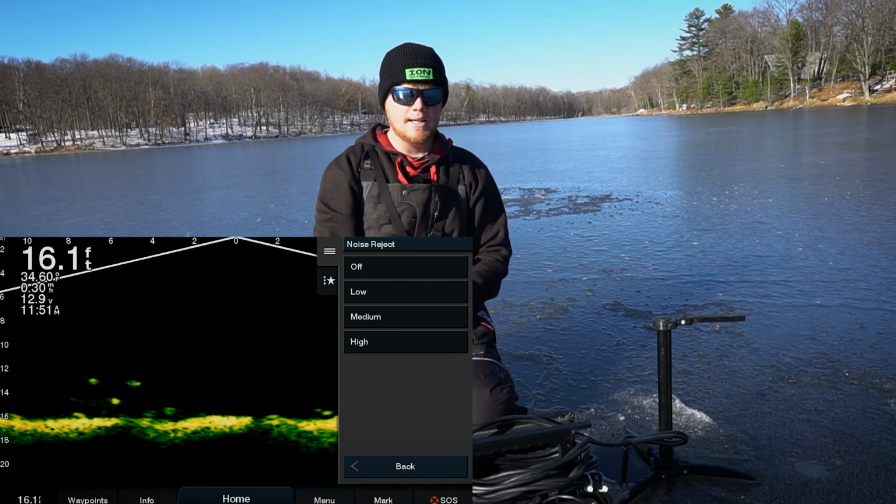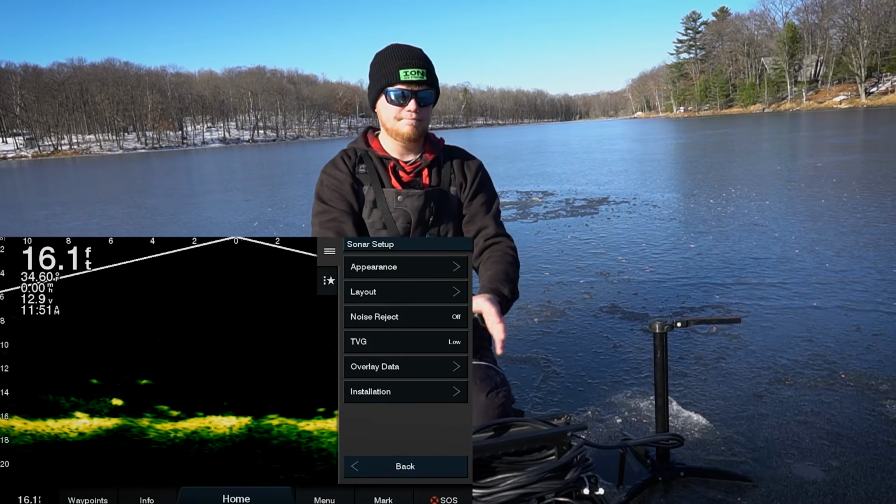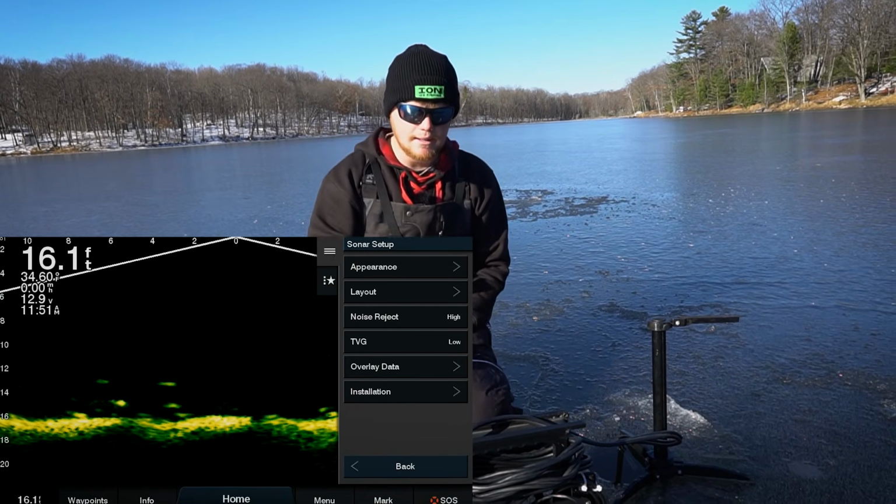Going down to noise reject, I always keep that on high. That's just gonna get rid of any of that noise. If we turn that off, you can see you just have a lot more weird stuff going on, interference going on. So I always like to keep that on high just to keep that screen nice and clean.